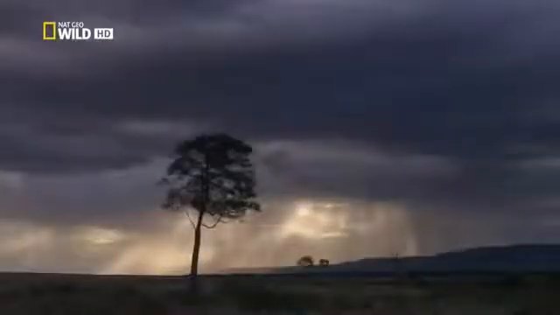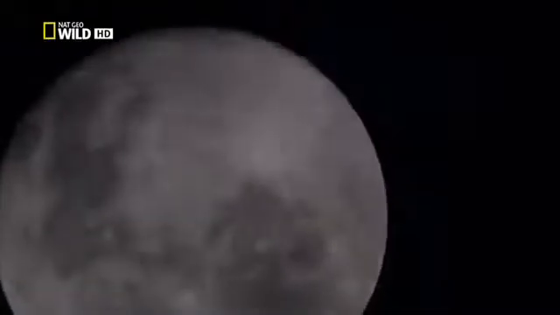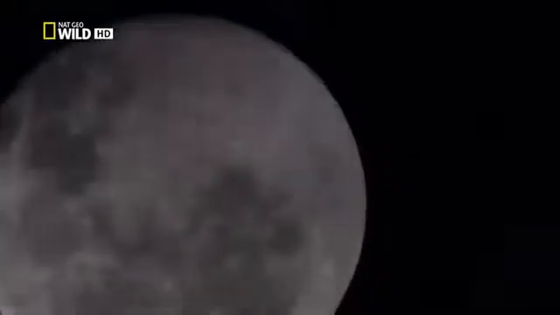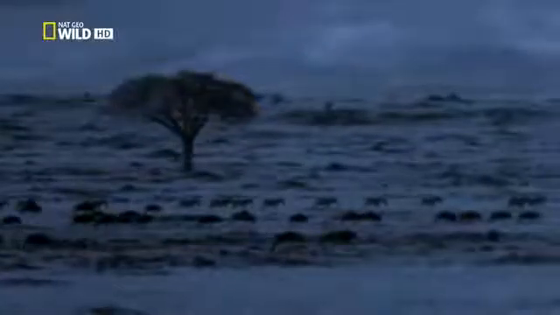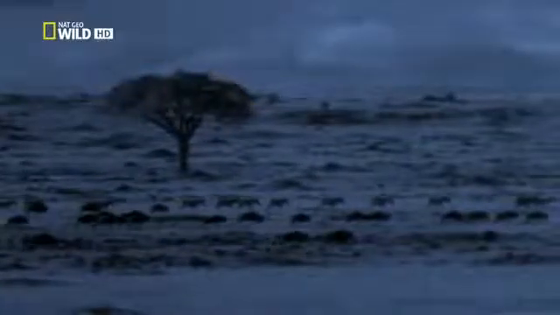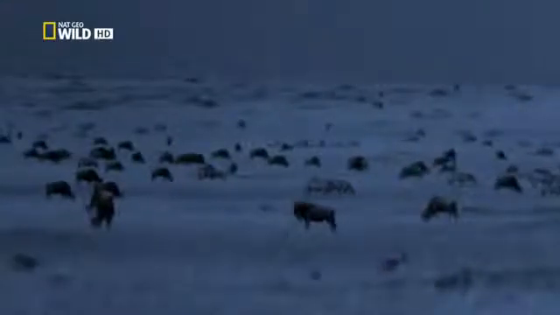With night vision cameras, we can follow the next stages of their education. During the 4 nights around the full moon, there is very little true darkness. The blazing moonlight drowns out the faint glow of the stars. The starlight camera can see clearly, but so can the animals. The herds spread out and settle down.